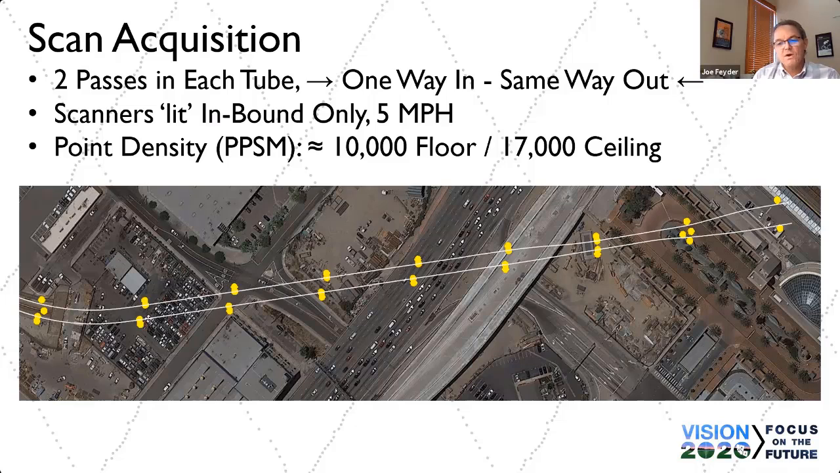We were pretty certain the software would not handle us going in reverse with the scanners acquiring data, so we didn't even bother testing it, knowing we were going to be driving each tube twice at about 5 miles an hour. What it produced, what you see there, points per square meter density, was just off the chain